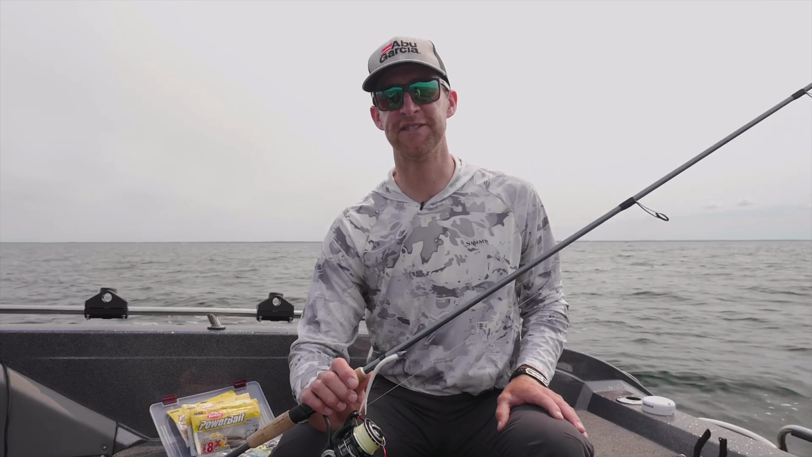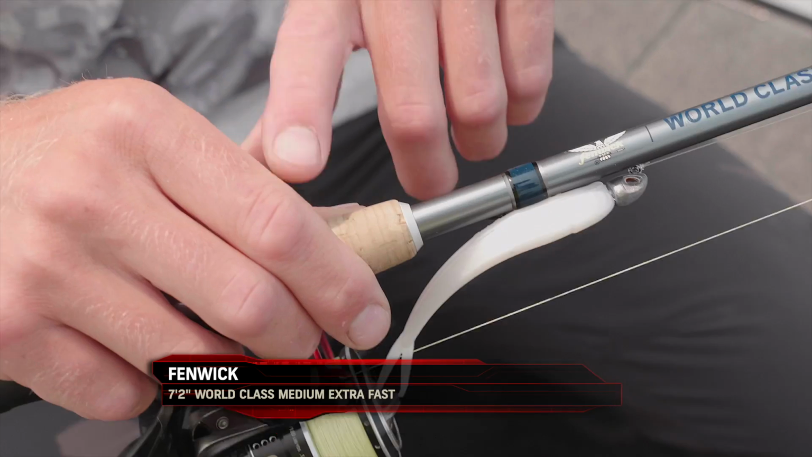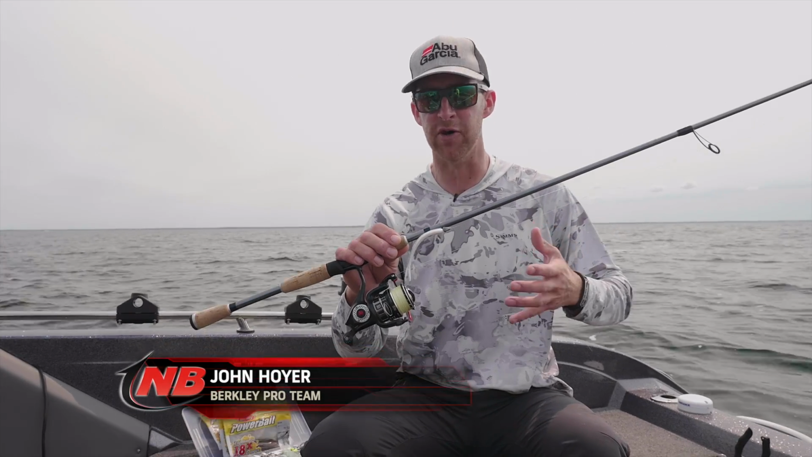All right, here's the setup for today. I'm using a Fenwick World Class rod. It's 7'2", medium extra fast. Just really kind of my favorite all-around jig rod where I'm making long casts. That's what the extra length allows me to do.